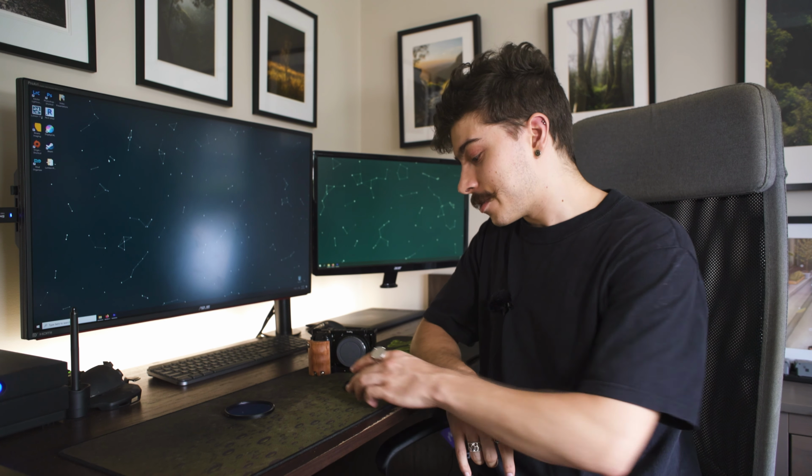So a few videos ago on my Lamington National Park trip, I was shooting in infrared with this filter right here, the Hoya R72. And I was under the impression that it would give me some really nice red leaves. I was completely wrong. It gave me black and white photos. I was just being a bit of an idiot. So we're not going to be using this one today.